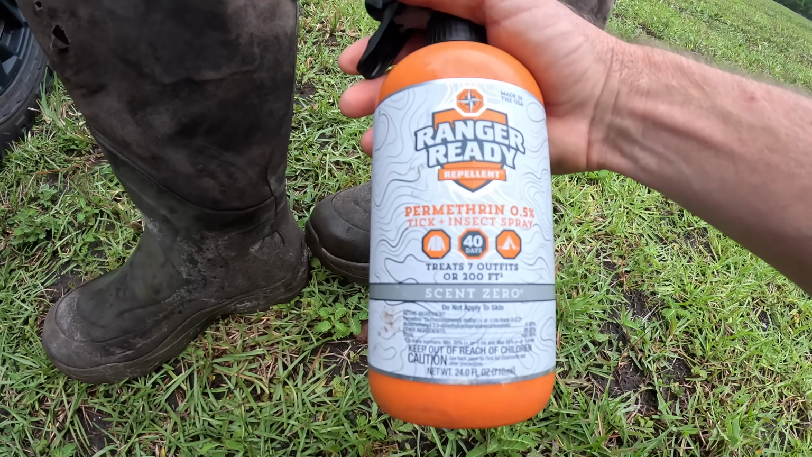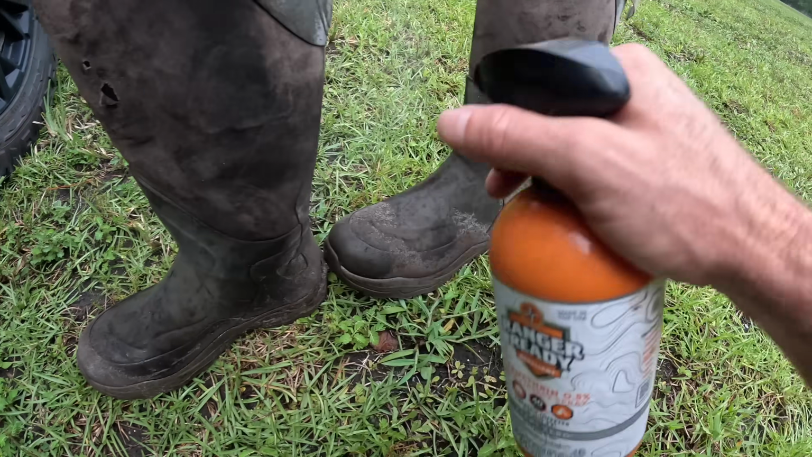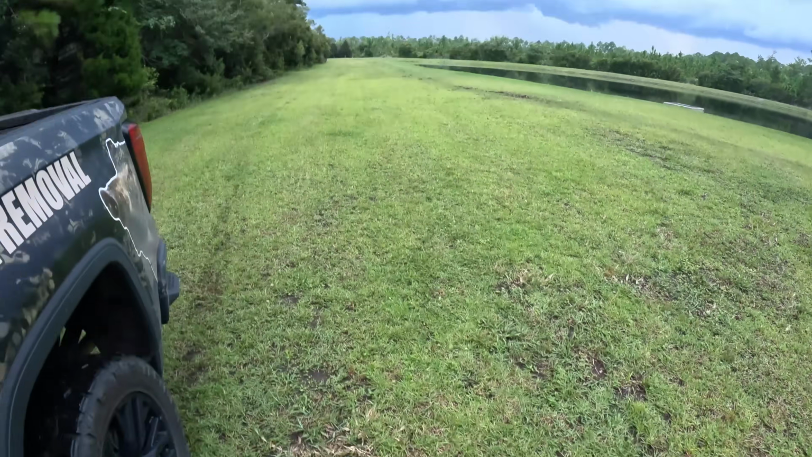I use that Ranger Ready. Sawyer's is another good brand, but any permethrin, don't spray it on yourself, but spray it on your boots and your clothes when you're not wearing them. Let them dry and then put them on. It'll keep the ticks off.